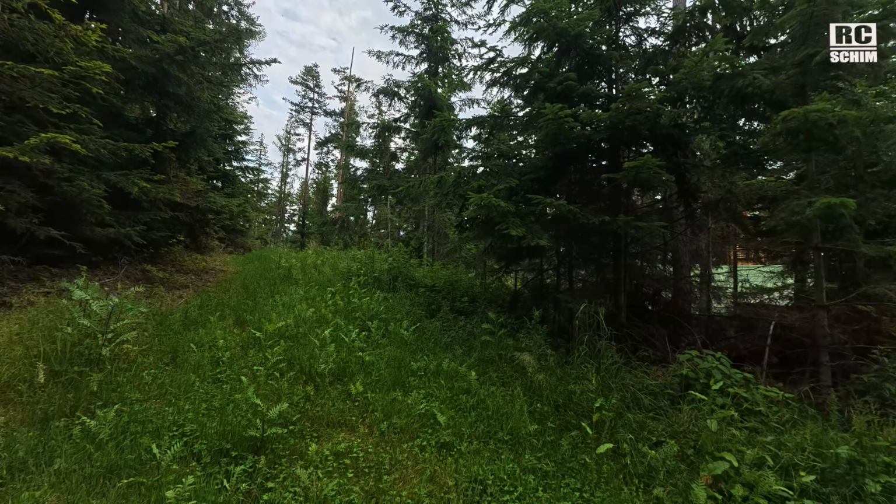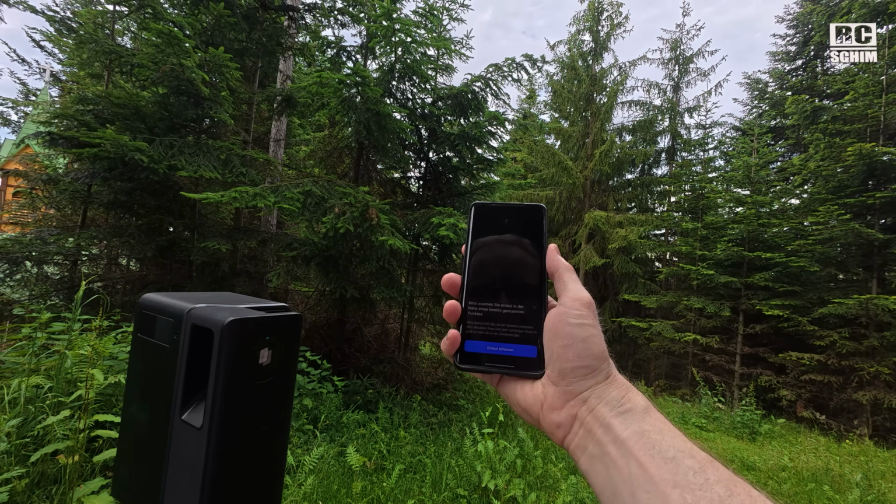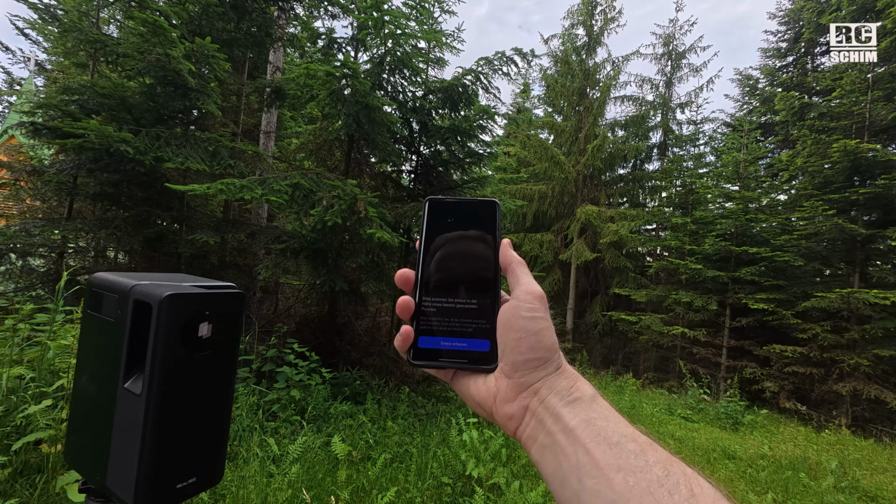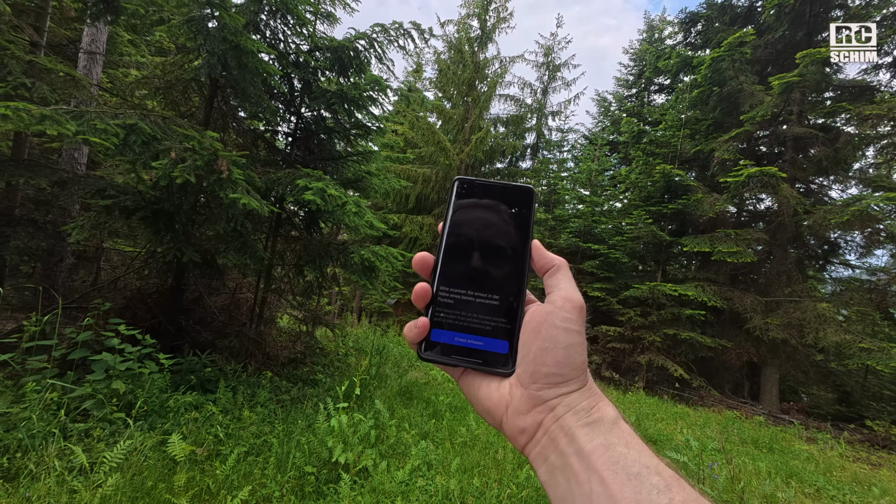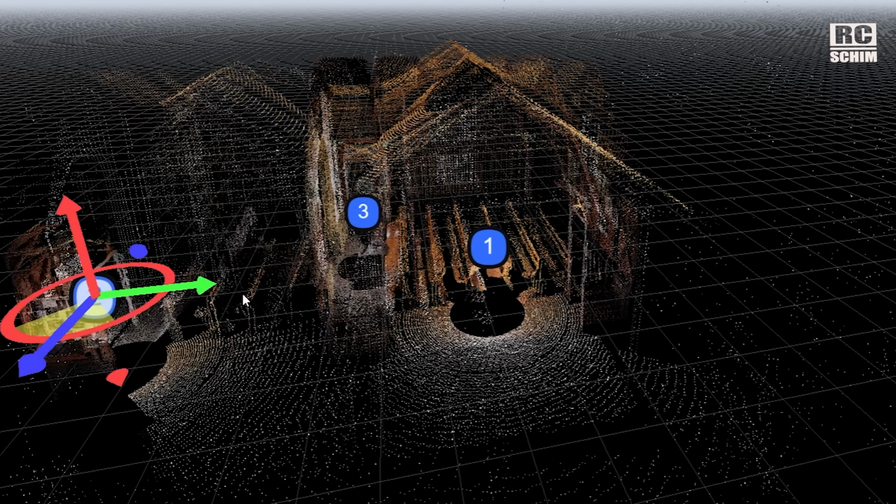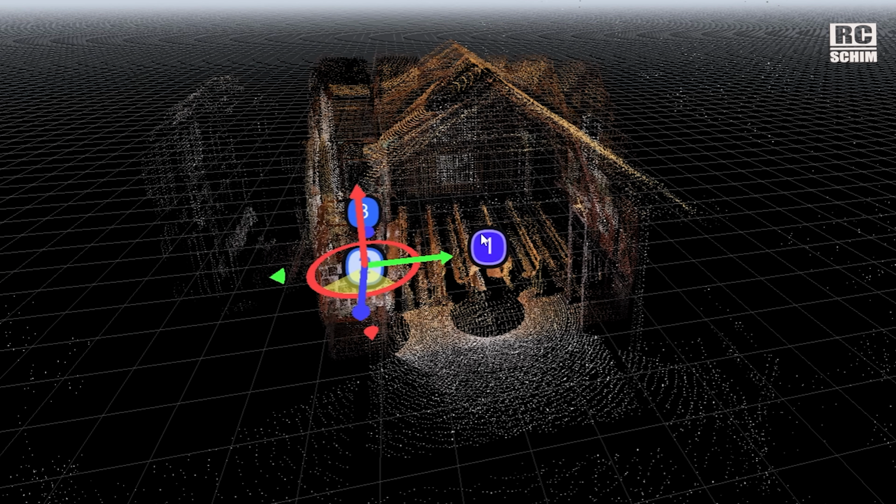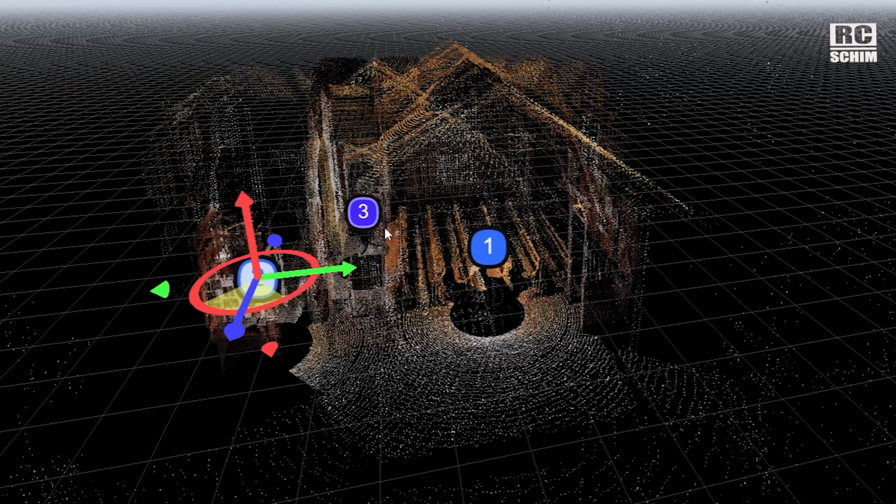So I see how far I can go around the chapel. It's a German error message, but it means point couldn't be matched with the last point. Decrease the distance and scan again. What does it mean to align the single measurement points? The software automatically tries to align measurements to overlap geometrical features, like I do here manually.